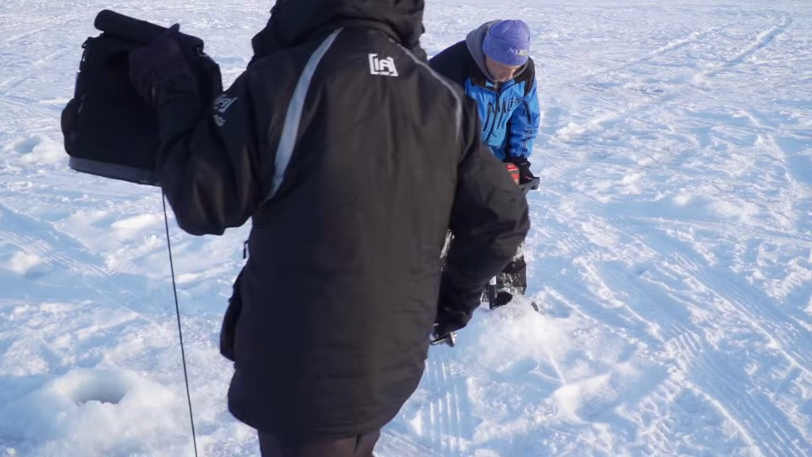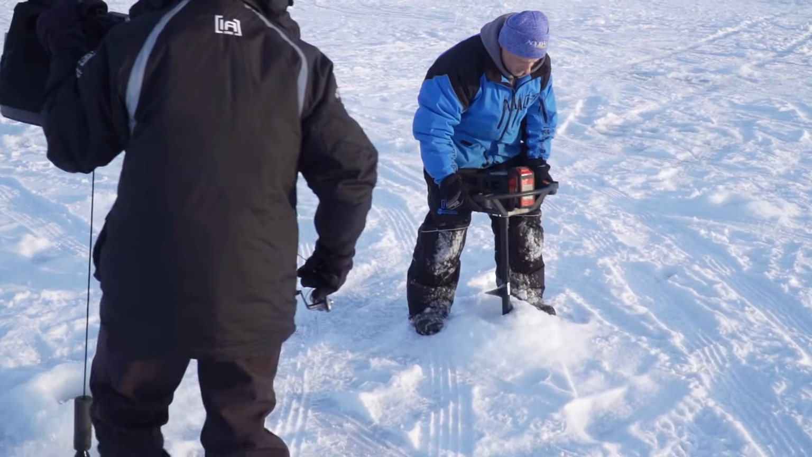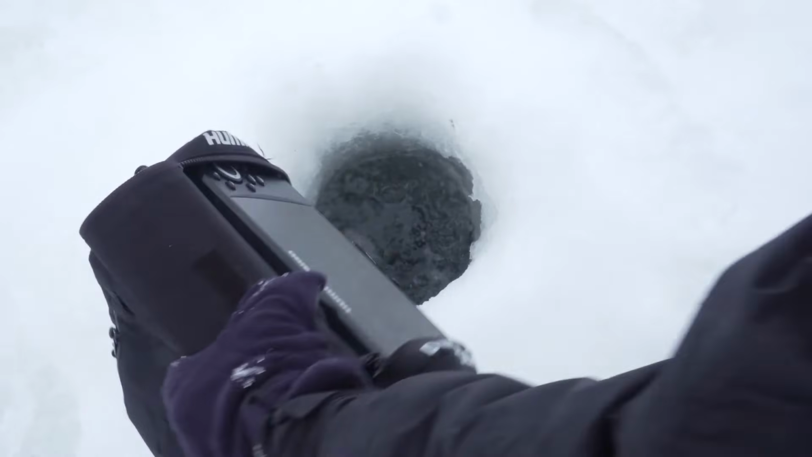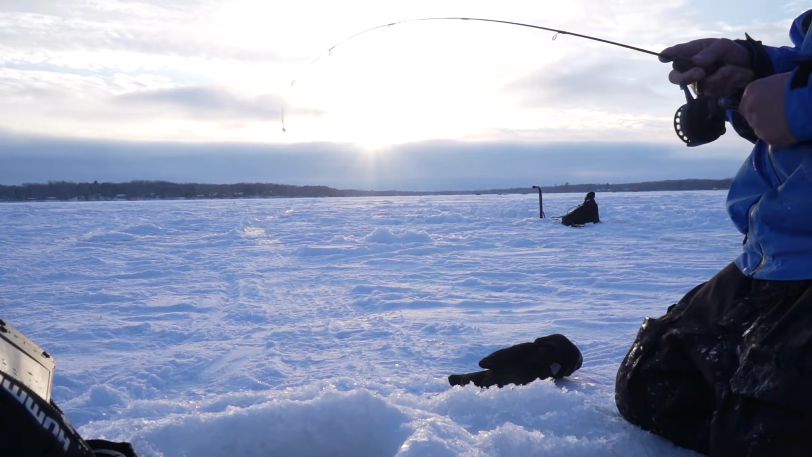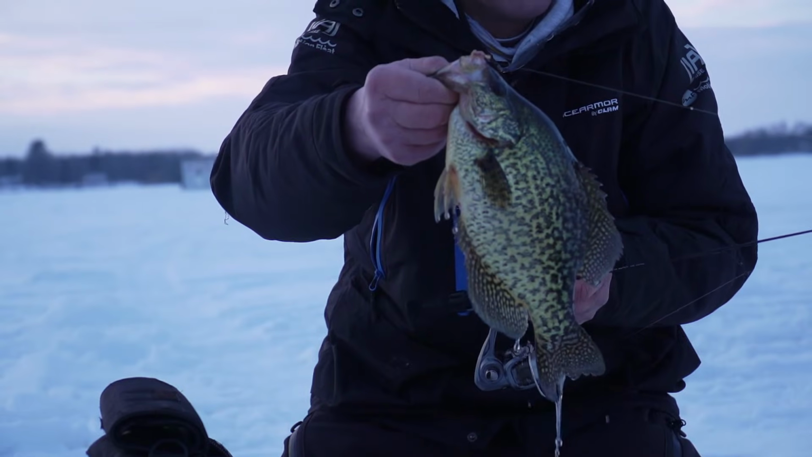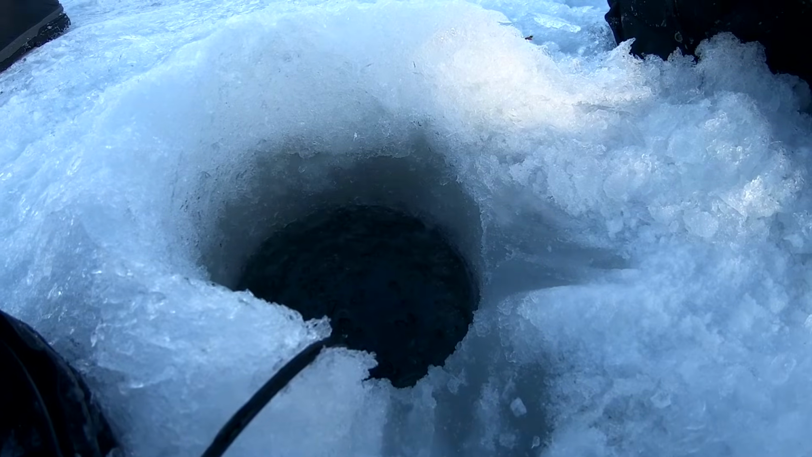What about crappies? Deep or shallow? Catch them both. That's the key. Yeah, I agree with that. I mean, we had bites both deep and shallow. We had quality both deep and shallow. That's a fabulous fish. Better get her back. Boy, that's a beauty.